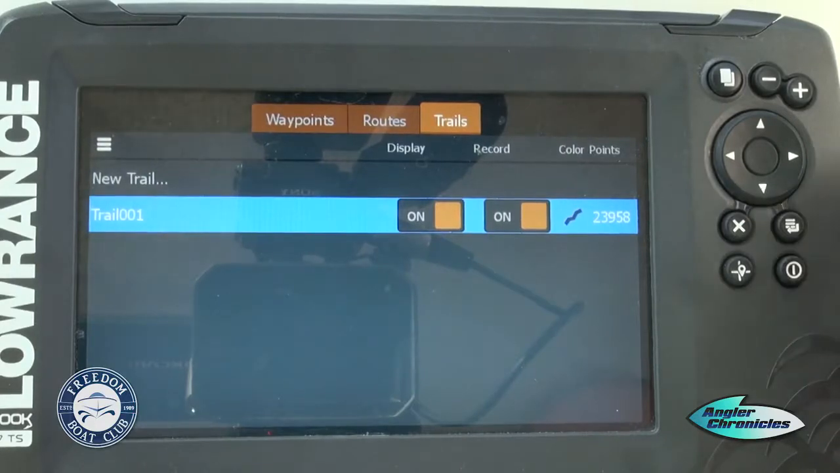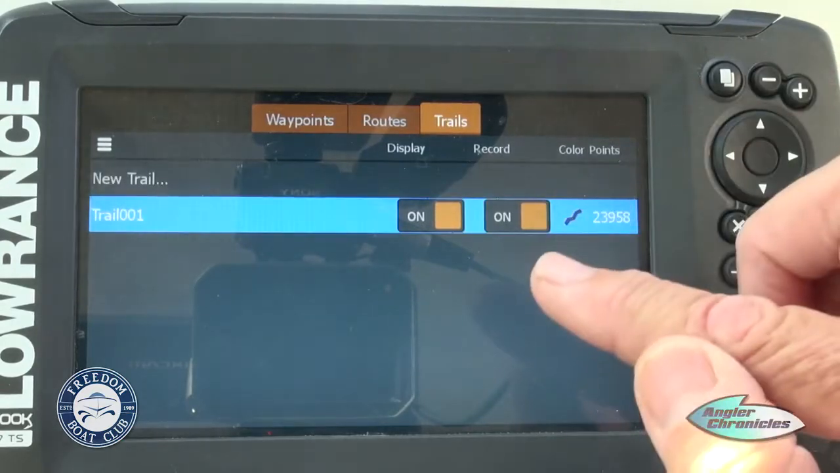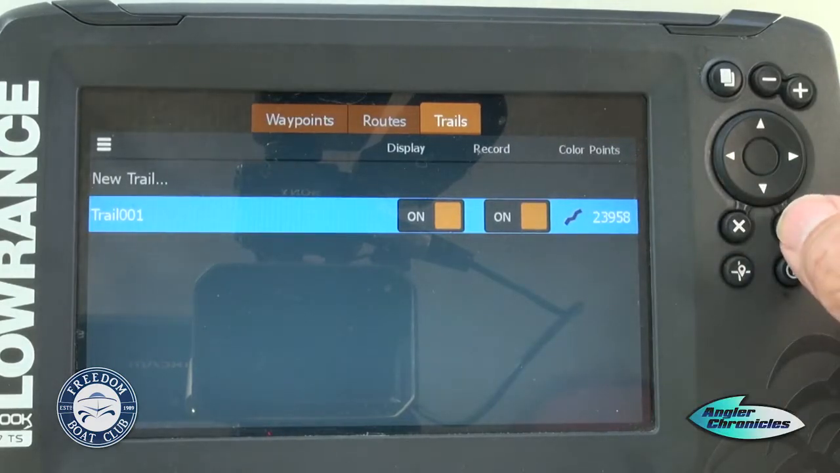And if you take a look at the map, you'll notice when you first turned it on, we had all those trails all around here in Southern California. We want to clean that up. It really starts to clutter up the screen. So how you do that is you highlight it like I've done. You go up, you go down. Trail number 1, okay, is highlighted.